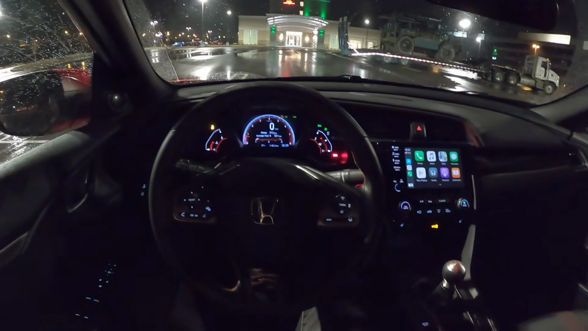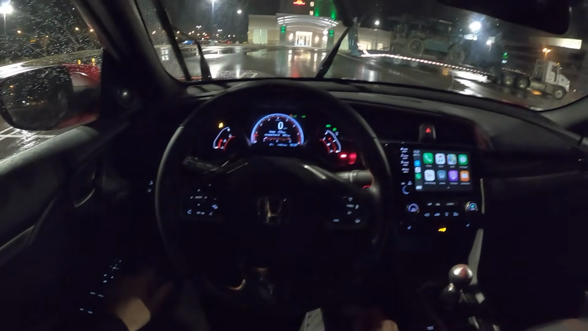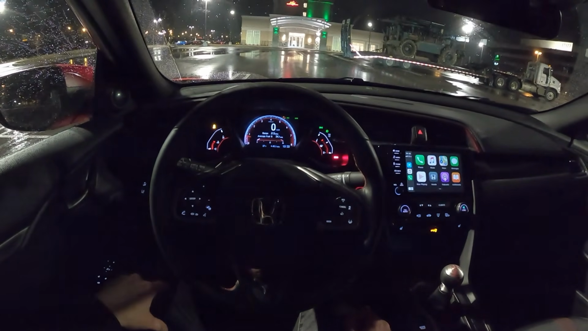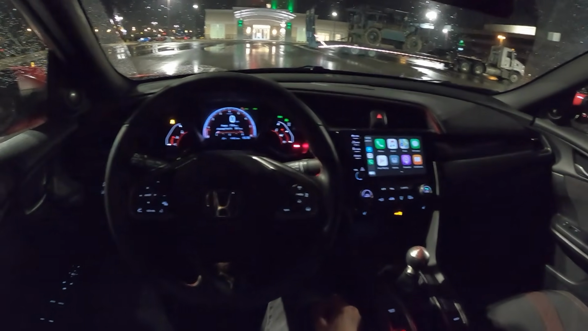So, yeah, that kind of sums up the Si for me. It's been a good week in this car. We're going to be posting a lot of stuff on this on Windy Road's YouTube channel, and Charlie from Daily Motors is also going to be doing some stuff on his channel. He's taking this down to the Tail of the Dragon later this week, and really going to be putting a lot of miles on this.